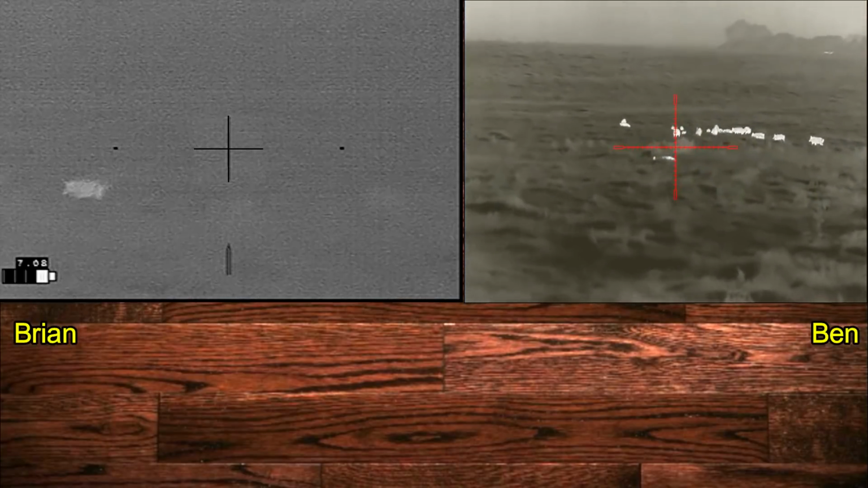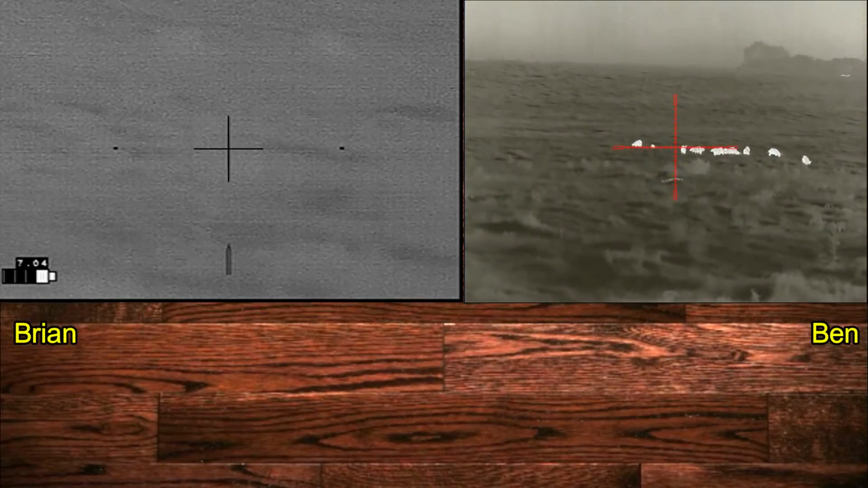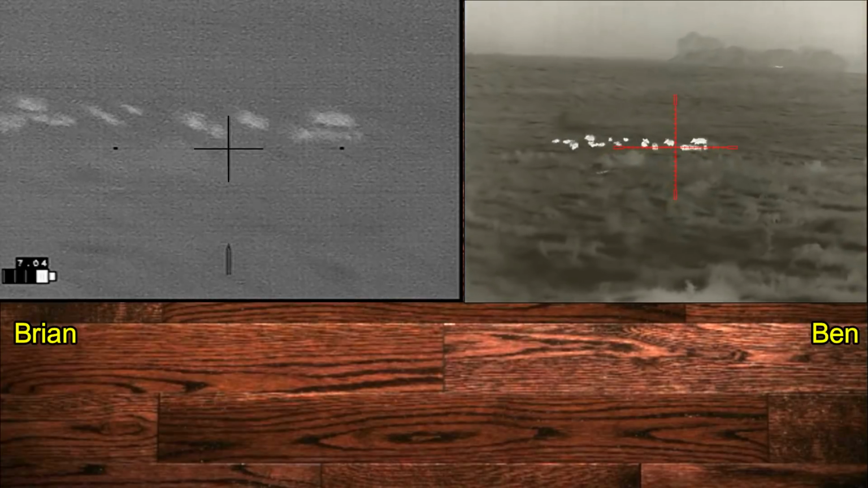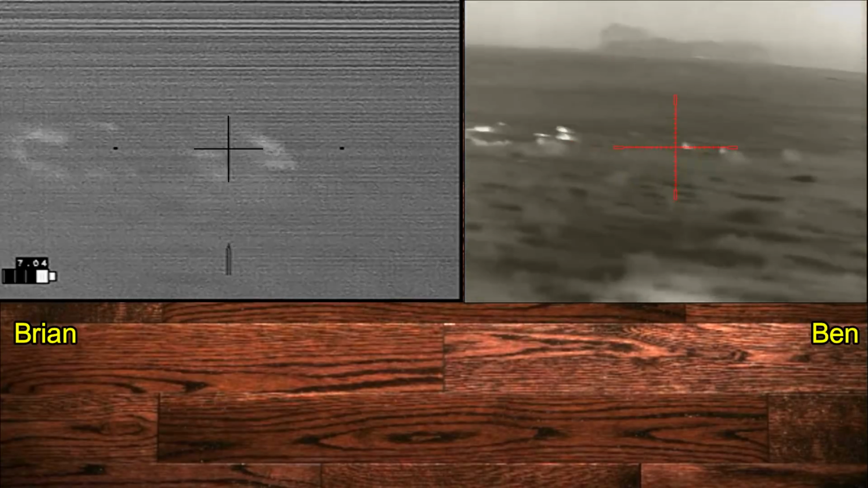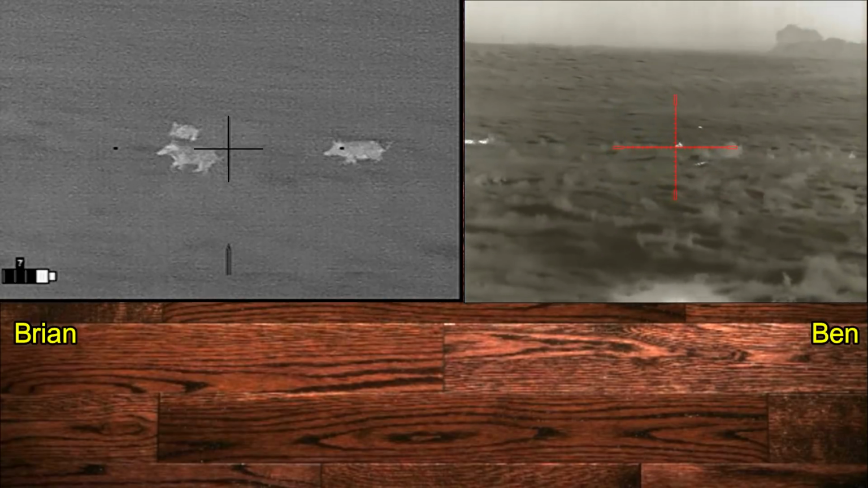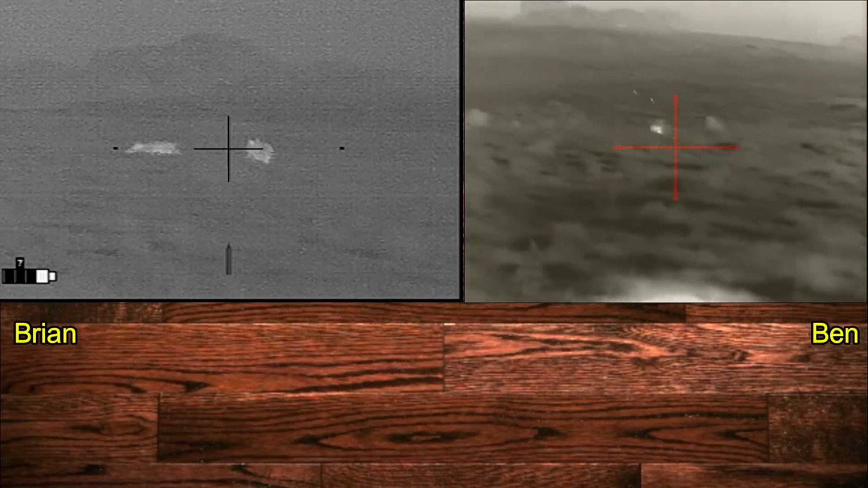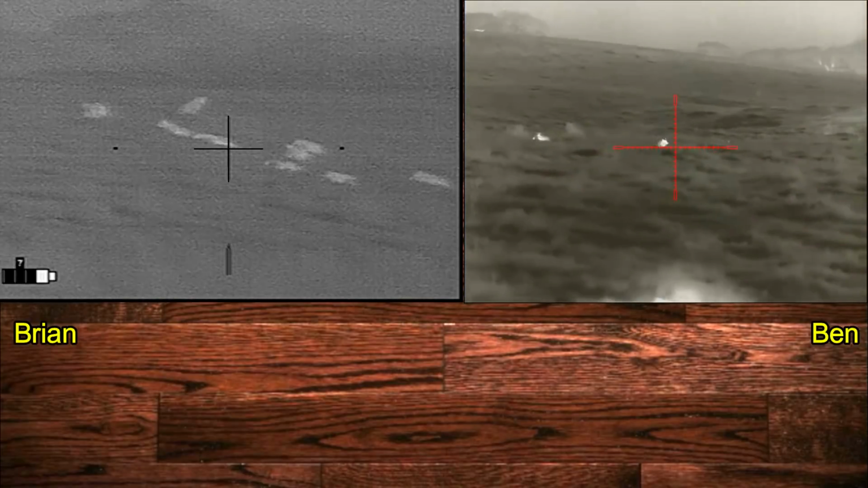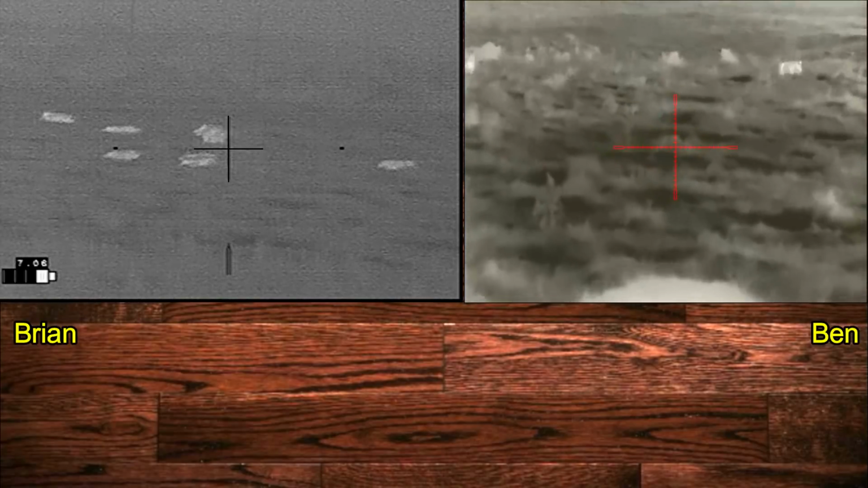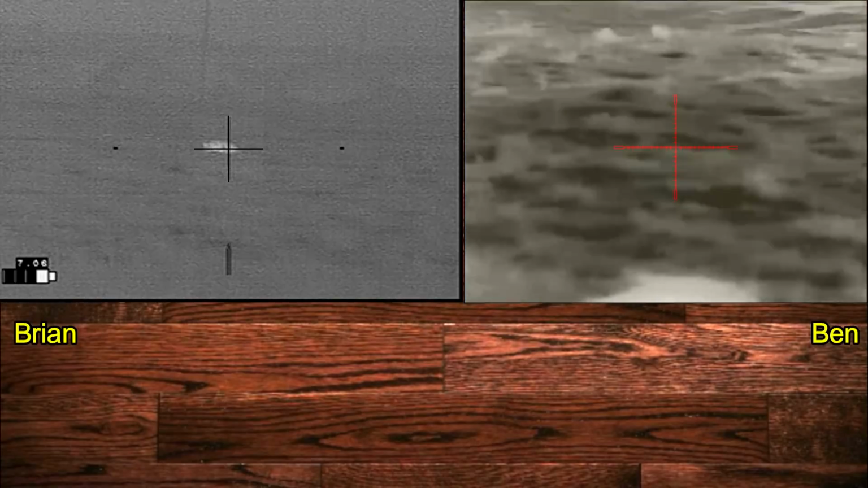And I have an unseated magazine on my carbine that I tap back in, get re-racked, get rechambered. Let the hogs run by the bull. And then Ben had a problem. His magazine had bound up.